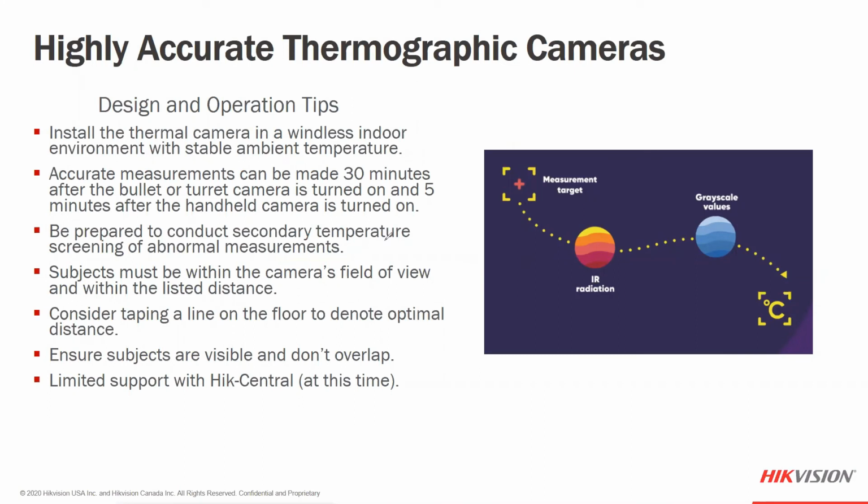During the installation, the camera itself should be installed indoors. The cameras can't be used outdoors. The outdoor temperature, direct sunlight, wind, those things can affect the operating temperature of the camera. With the camera's operating temperature, that would vary.